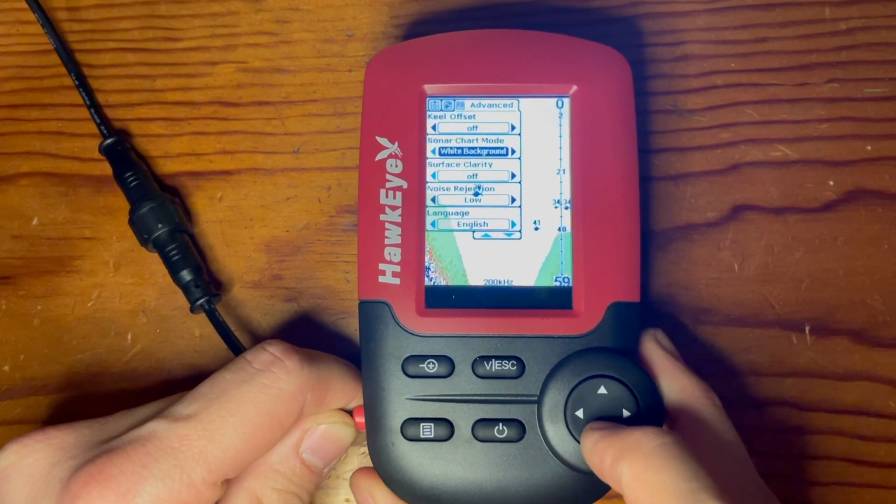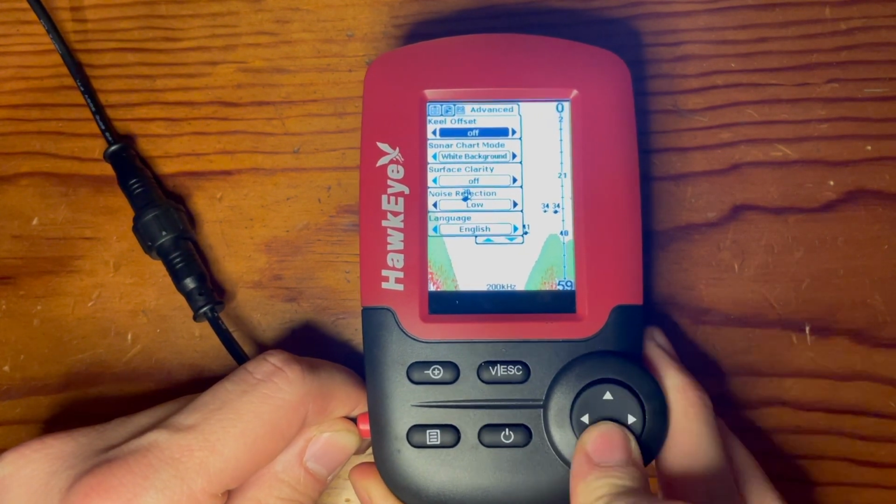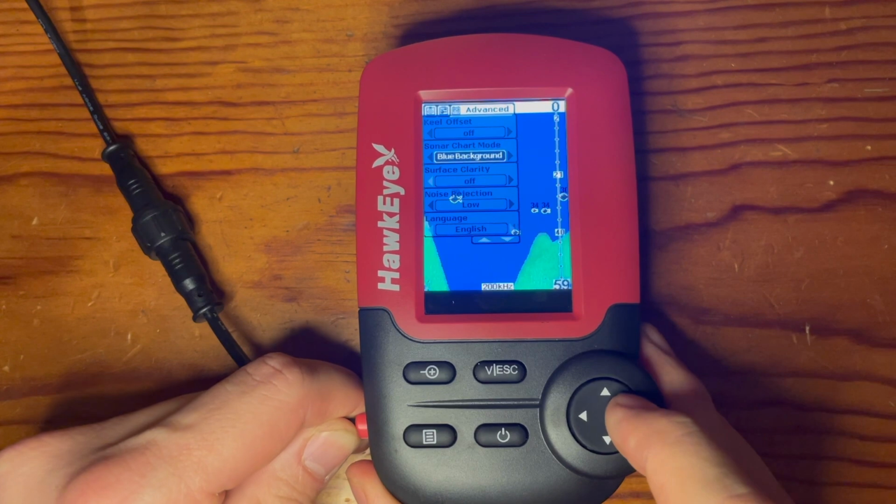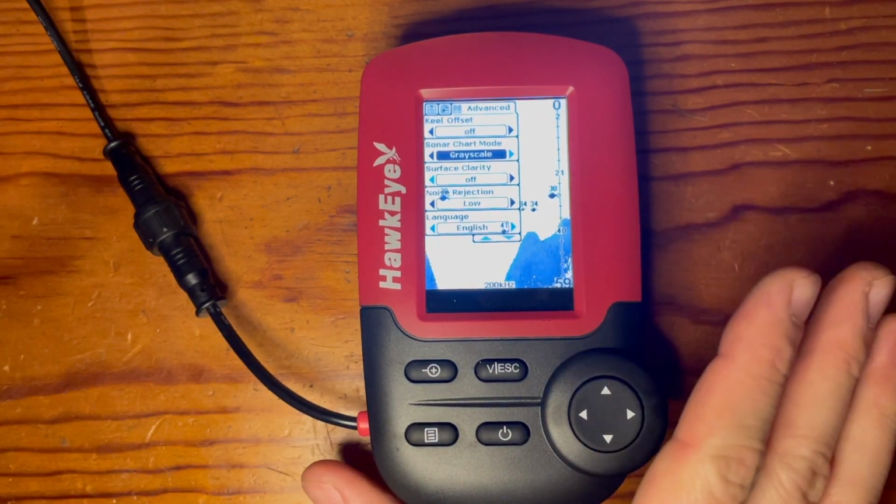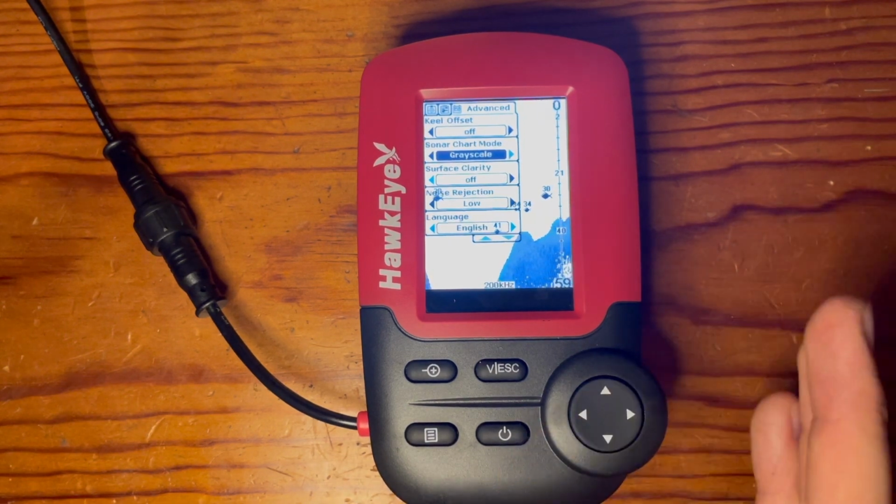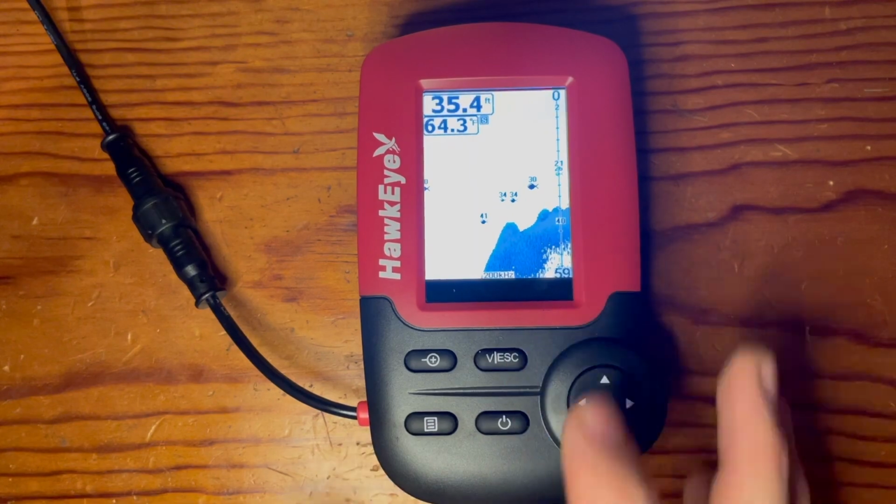Move down to sonar chart. You can choose between, again, the white, the blue, and then the grayscale, which is labeled as being the best battery saving mode available for the unit. Once you're done with your selection, click escape and save your selection.